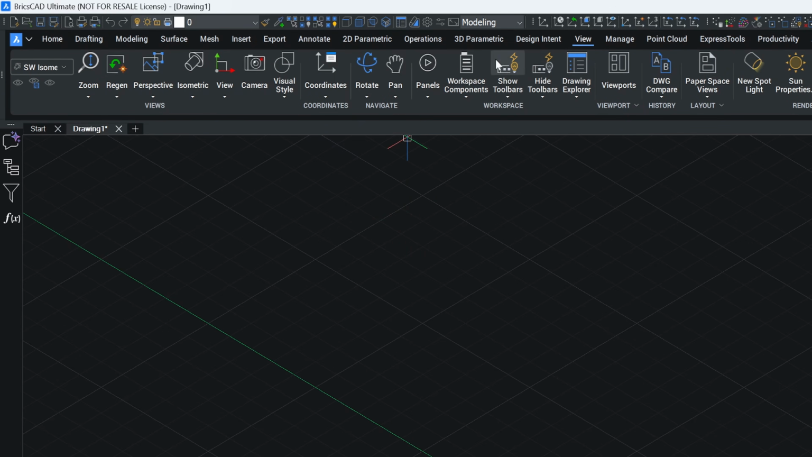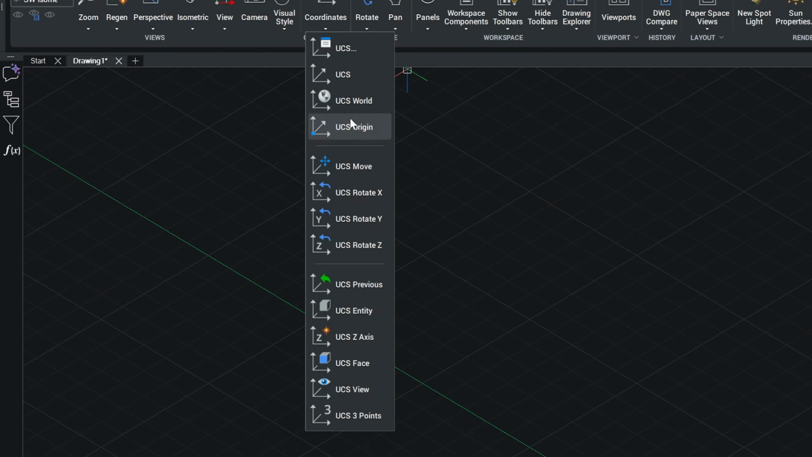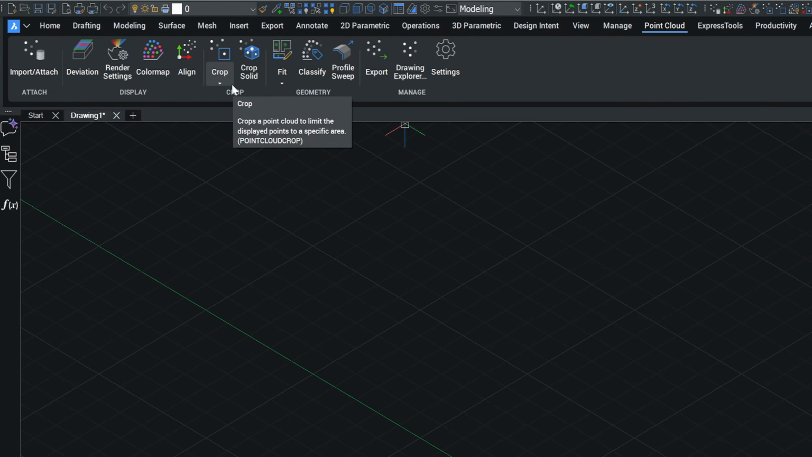When you click on the View tab and then Coordinates, you will see one of your most used tools, the UCS. BricsCAD has a very powerful UCS tool. It's the key to quickly creating sketches in 3D. The most commonly used options are UCS Face, UCS Z-axis, UCS Entity, UCS Origin, UCS 3 points, and UCS Rotate. We'll be using all of these in this tutorial. In the Point Cloud tab, this is where you import your point cloud.